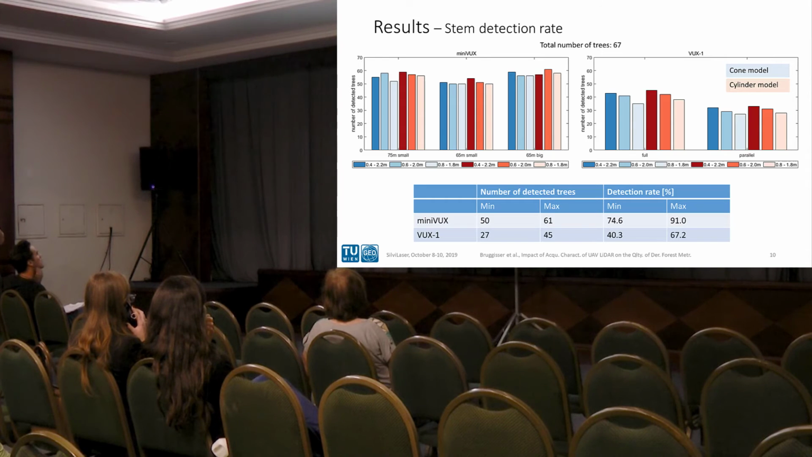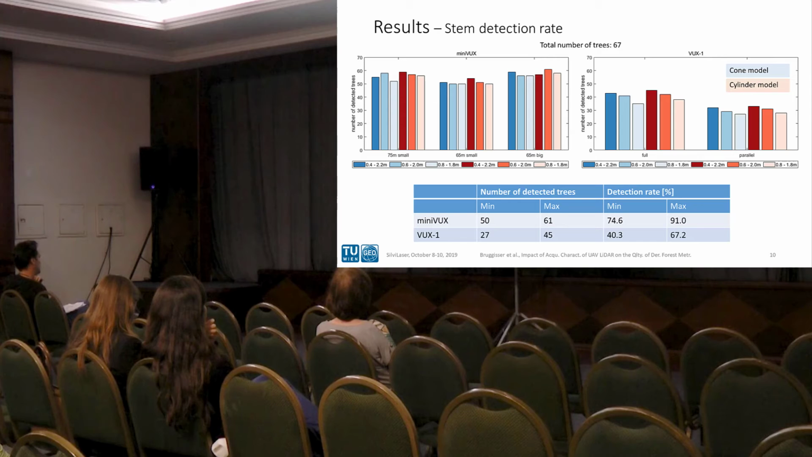So what we can see from these plots is that overall, stem detection worked best for the miniVUX dataset, less well for the VUX-1. We can also see that there is no clear difference for whether one estimates a cone model or a cylinder model, but there is quite a clear trend that stem detection works better for thicker point slices.